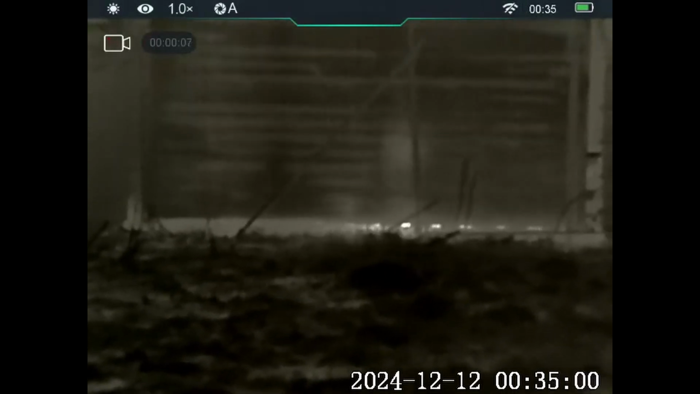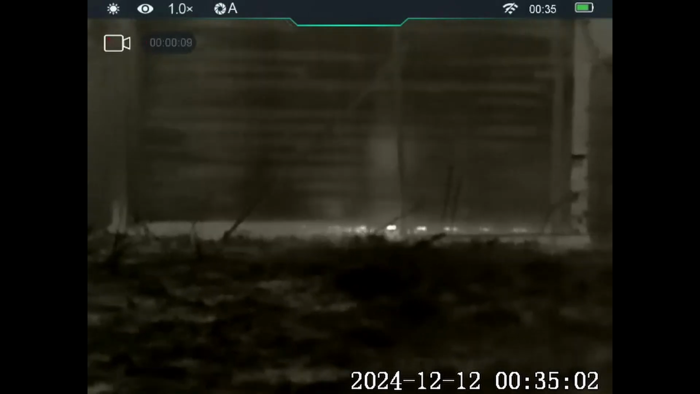And as you can see from the thermal, I've shot a few under there now. That gap's only about half an inch, so I can't retrieve them. It's just really frustrating trying to shoot them round here.